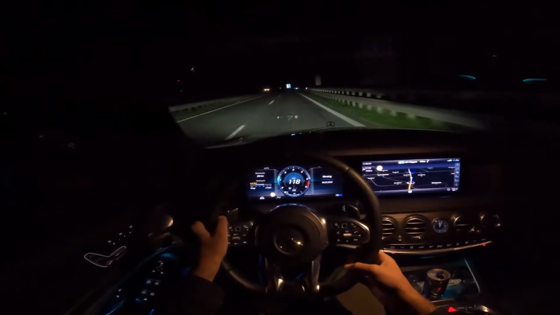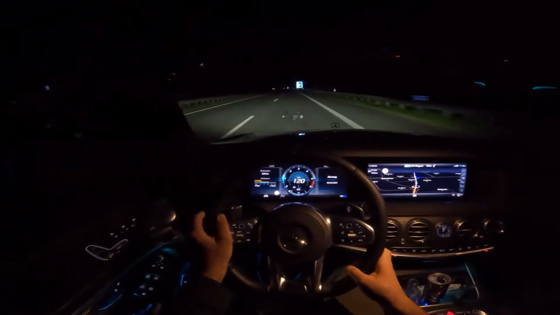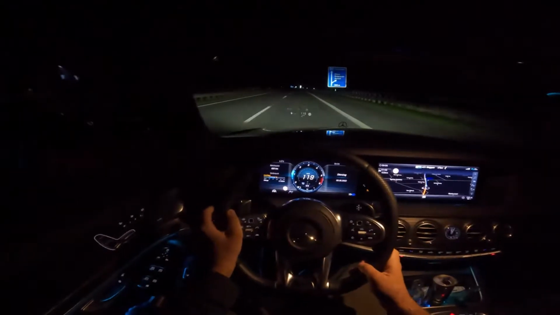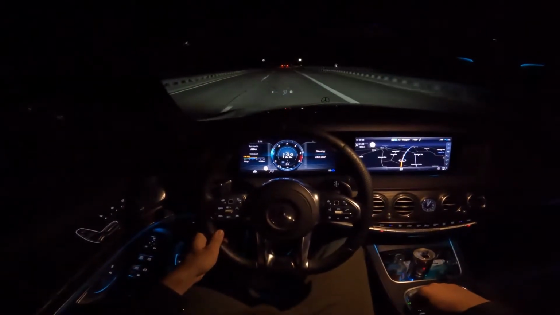As you can see, we are currently gliding in the 9th gear. The car is really comfortable, really stable, like you would expect the S-Class to be. I'm currently waiting for the Autobahn to be unlimited so we can give it some throttle. I will see you then. So let's now give it full throttle.